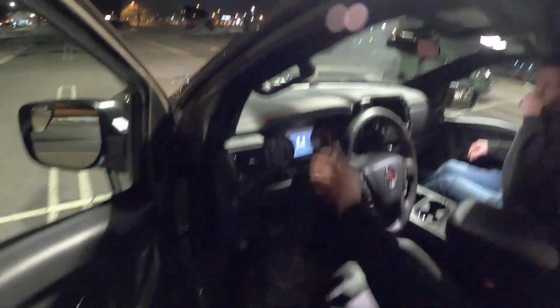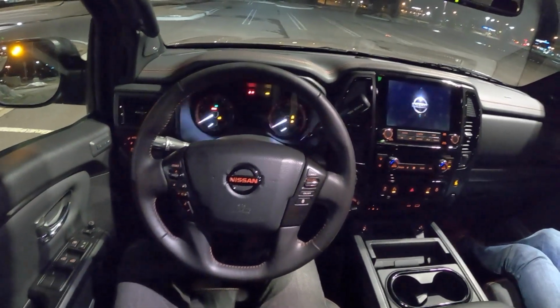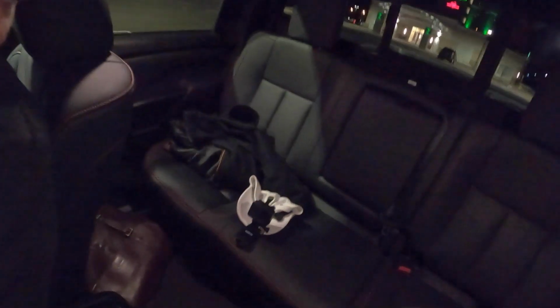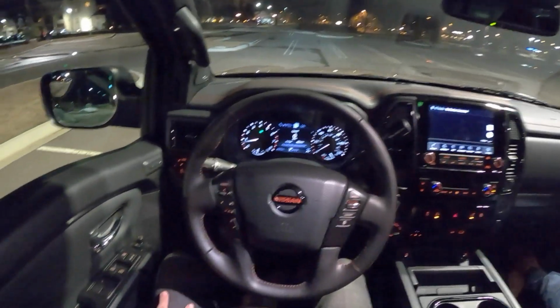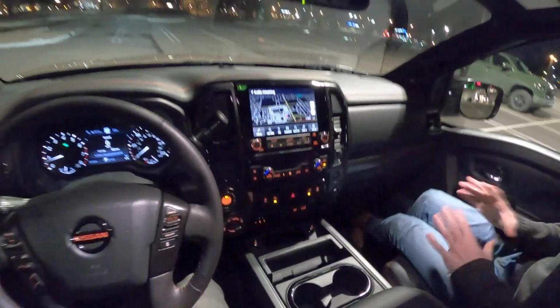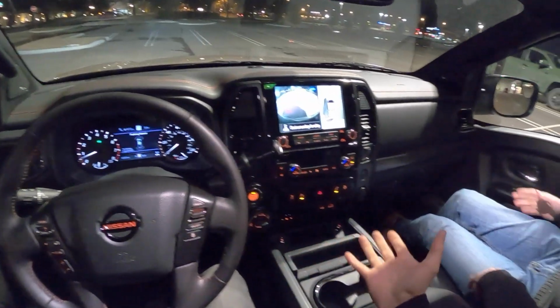And the Tundra and the Titan both have 5-foot beds, right? 5.5. 5.5, okay. The back seat in this Titan is awesome. There are 4 cup holders, a good style when you pull that down, and then some in the door. And the seats are comfortable, although their recline is a little bit too upright. But then you get 2 USB ports as well, plus a 120 volt. Yeah, there's a lot of thought going into this cabin. It's a super comfortable truck to drive. I do like the interior.